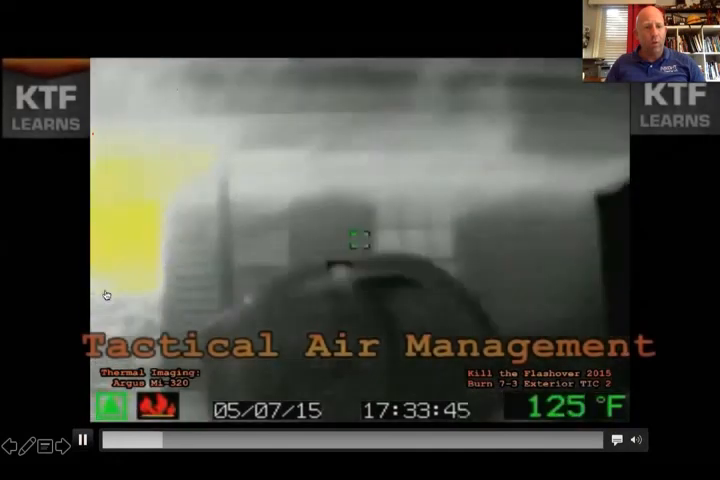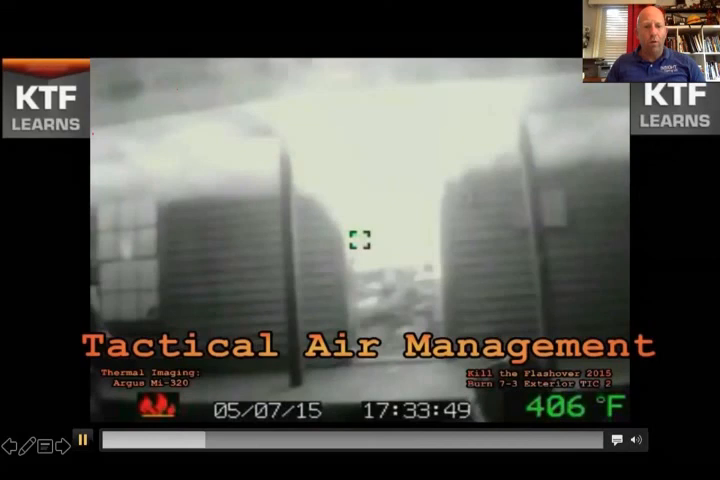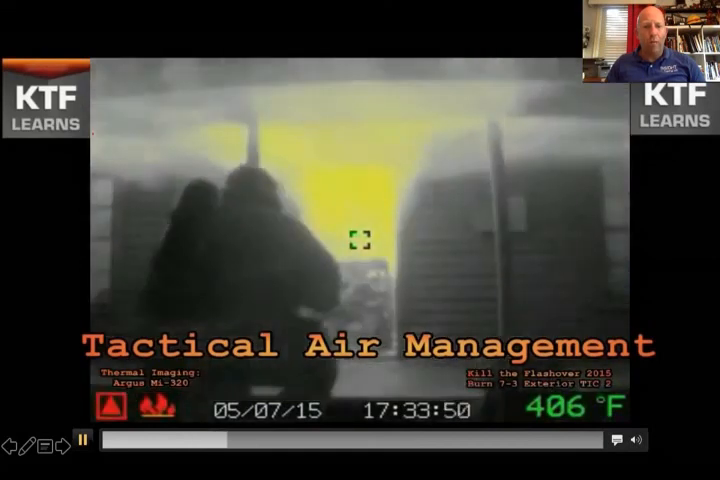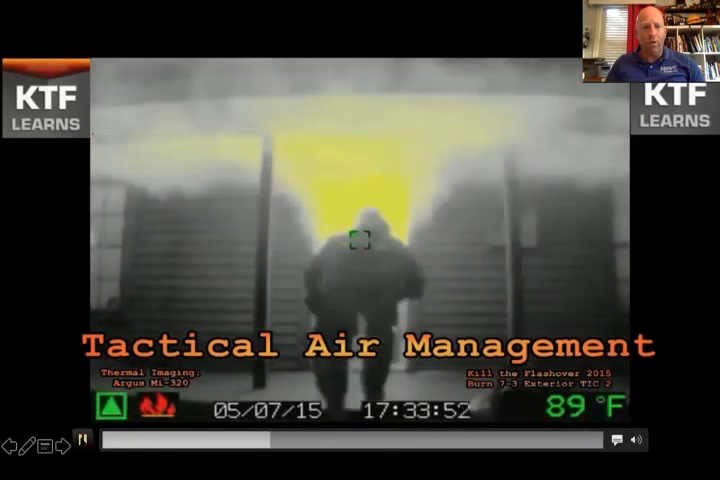Notice when we zoom in on the door, you see the yellow coming out. Let me go back to the door. There you go. Look at that. There's a lot of heat coming over the piles of stuff that we piled in that house. Loaded about 10,000 cubic feet of stuff in there.